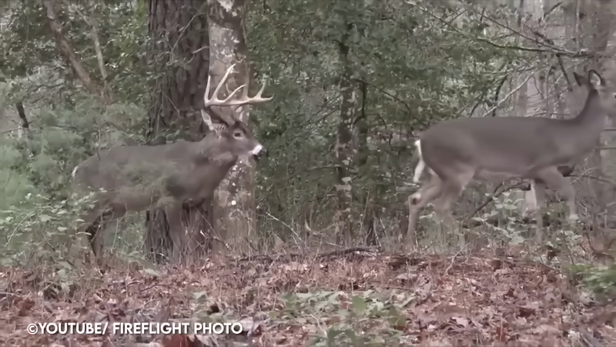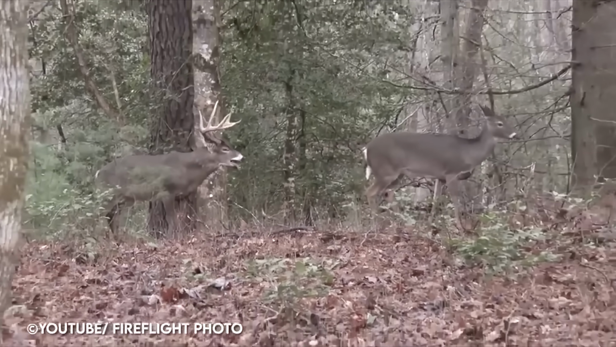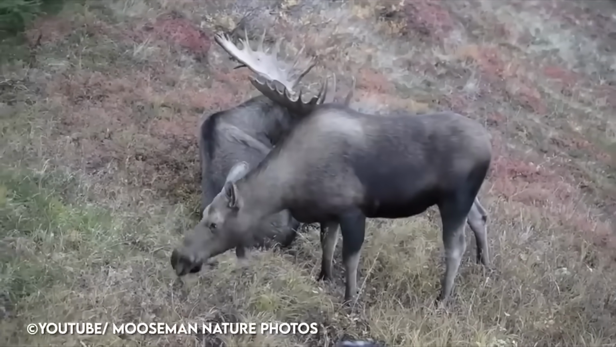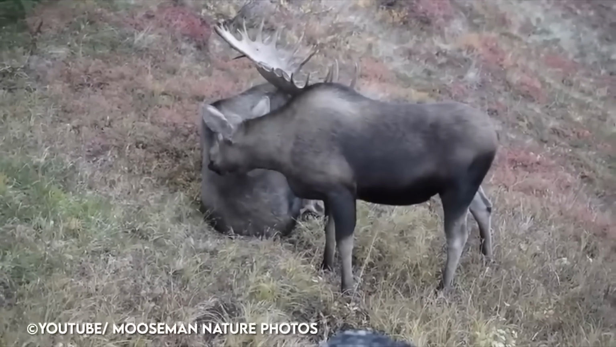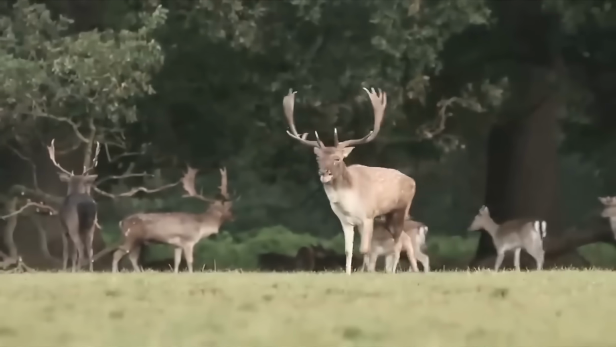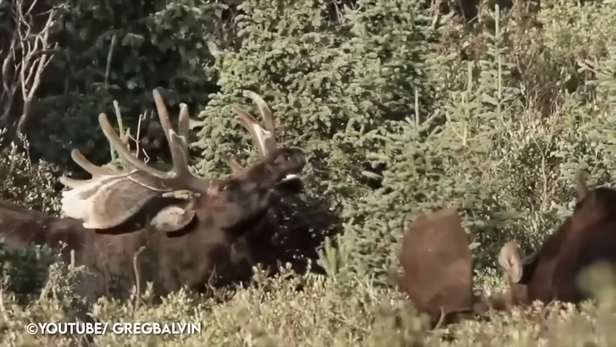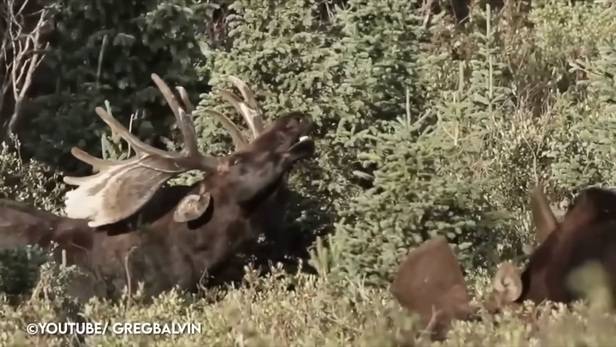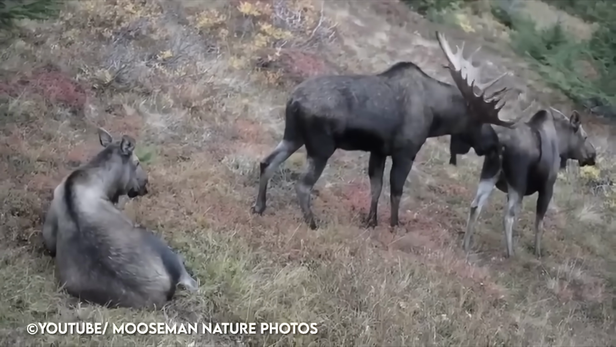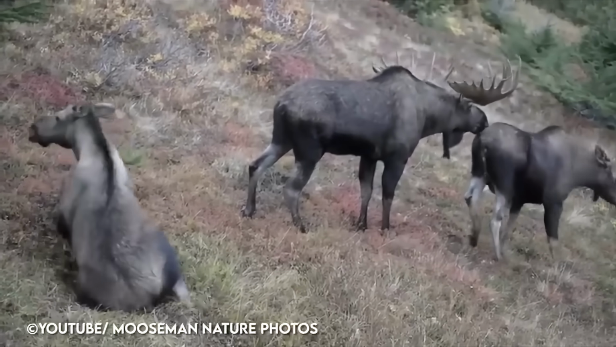Rut or rutting is a term used to describe the behavior of deer or moose during the breeding season, when males pursue females that are in estrus and ready to breed. Some hunters believe the first rut happens when the cold snaps. Regardless, the first sign of rutting behavior is often sparring amongst the bucks. These spars are usually short-lived, high-intensity pushing and shoving matches.